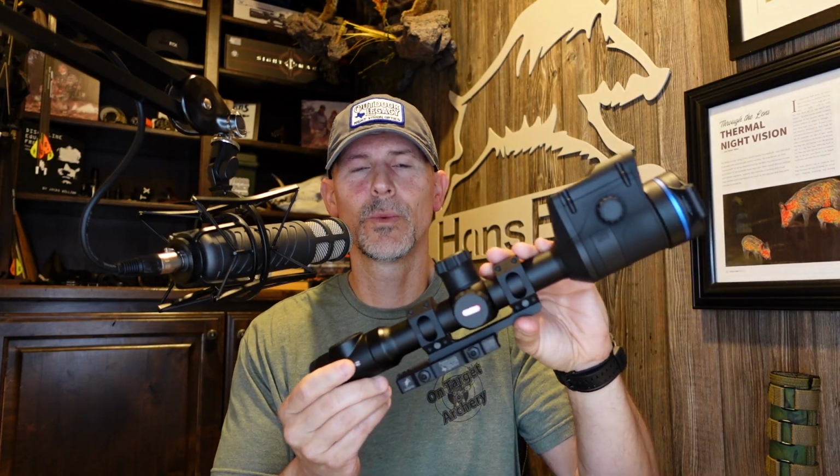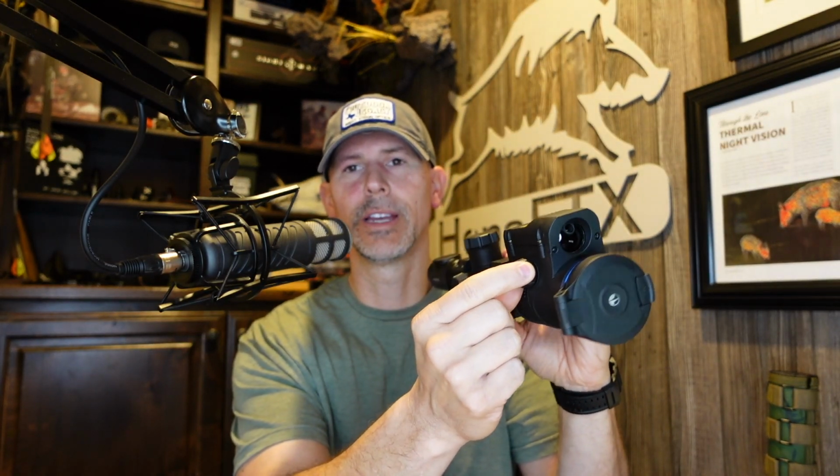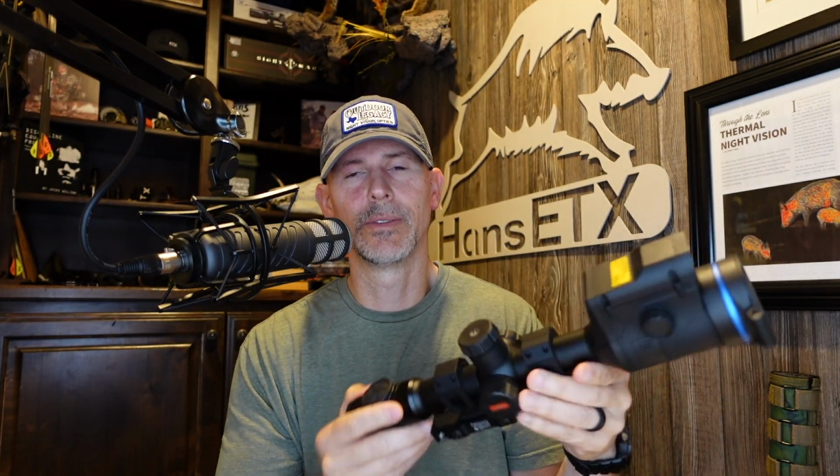Now let's walk around this, give you a chance to look at it real quick. Dual focus knobs for the eyepiece or for the objective lens. That's depending on if you're right-handed or left-handed, it's going to work either way. Very nice design, being able to focus that objective lens. It's got the power button right here on the back. The laser rangefinder button is right here, actually on the eyepiece, where you click to range an item.